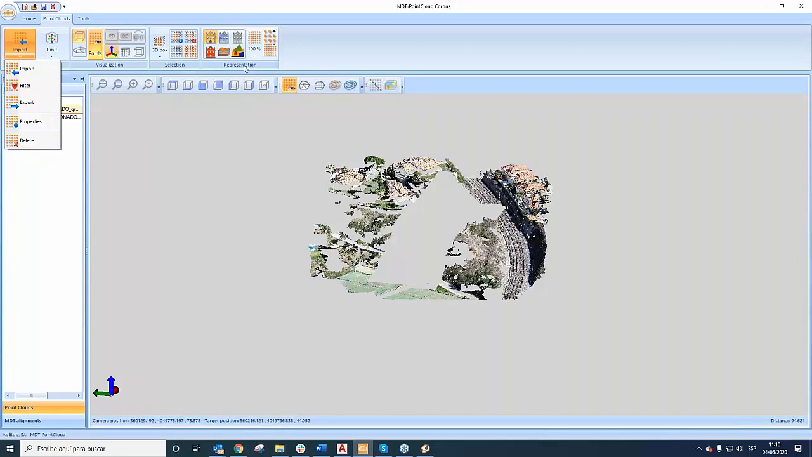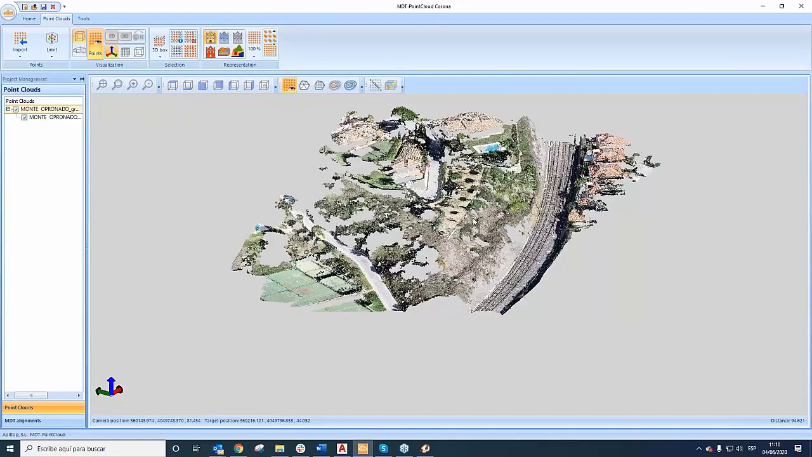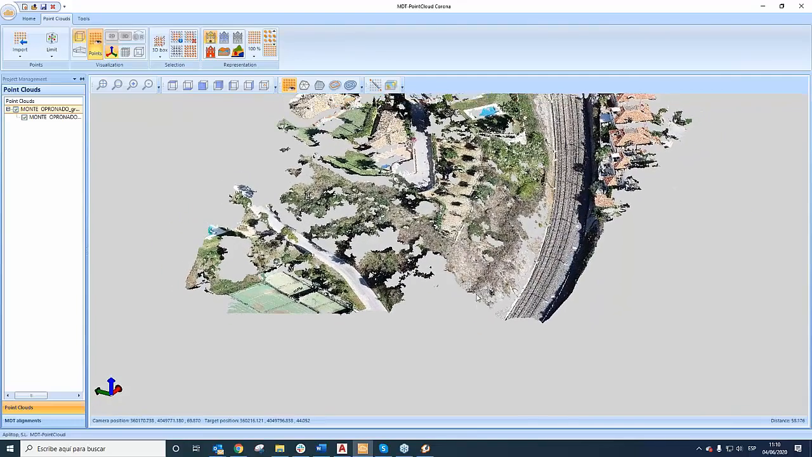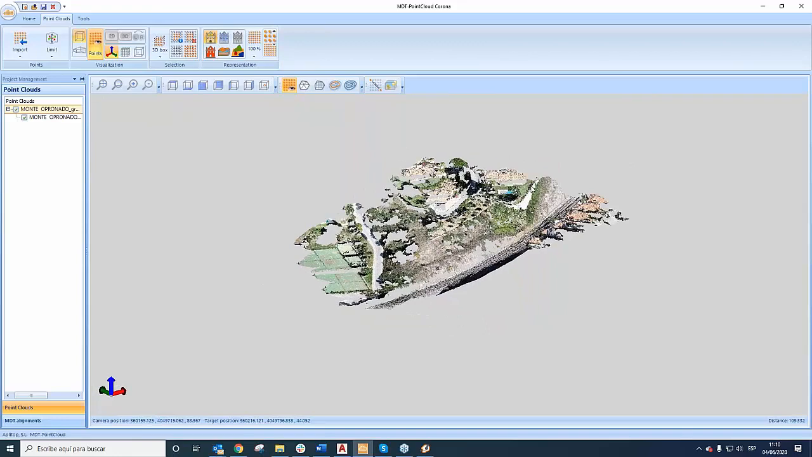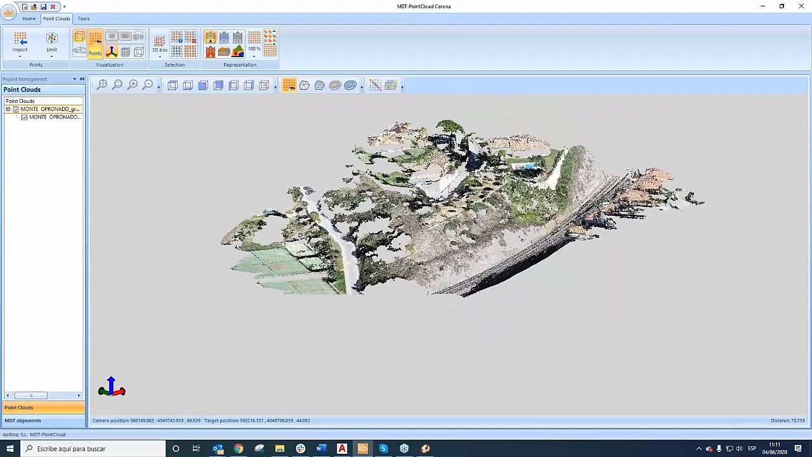And finally, we could represent the point cloud in different ways. I'm going to restart everything. For example, in this case, it's natural color. It's this option, okay? Natural color. This is the color of the point cloud. Or we can use a gradient color if we have the point cloud from a sensor,